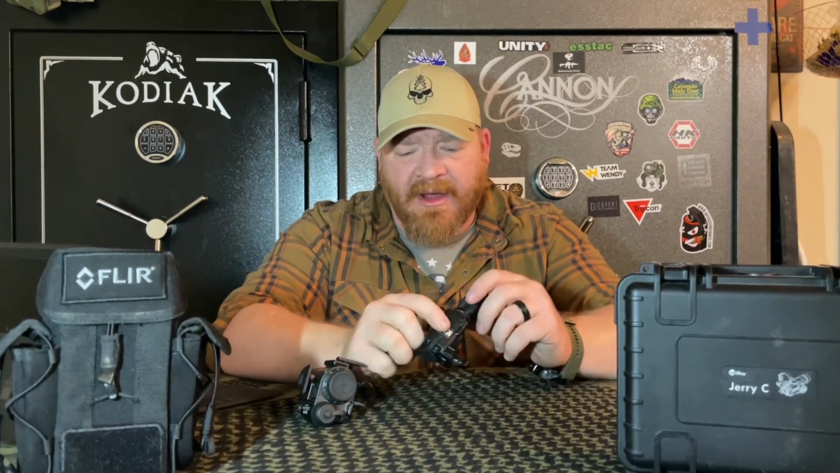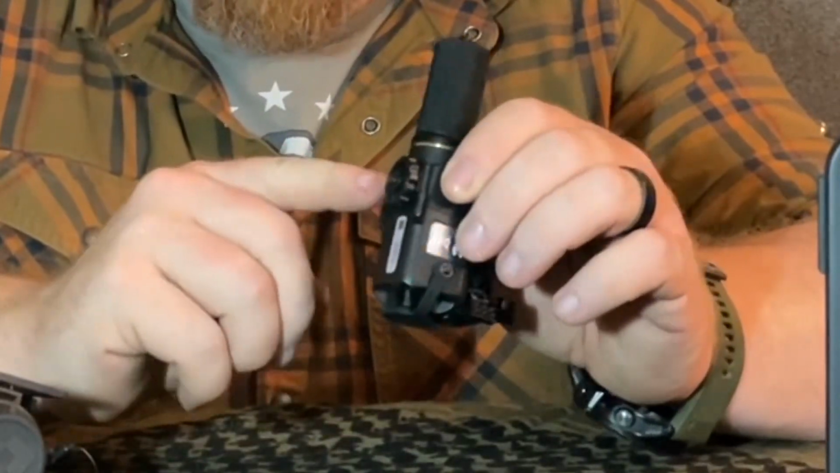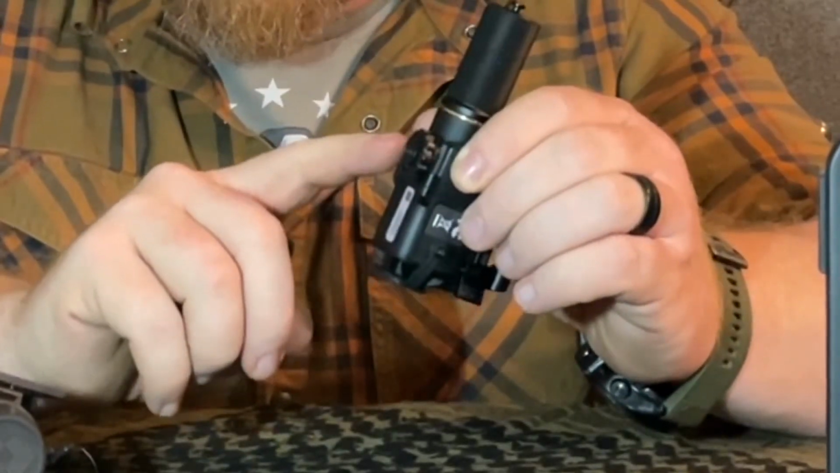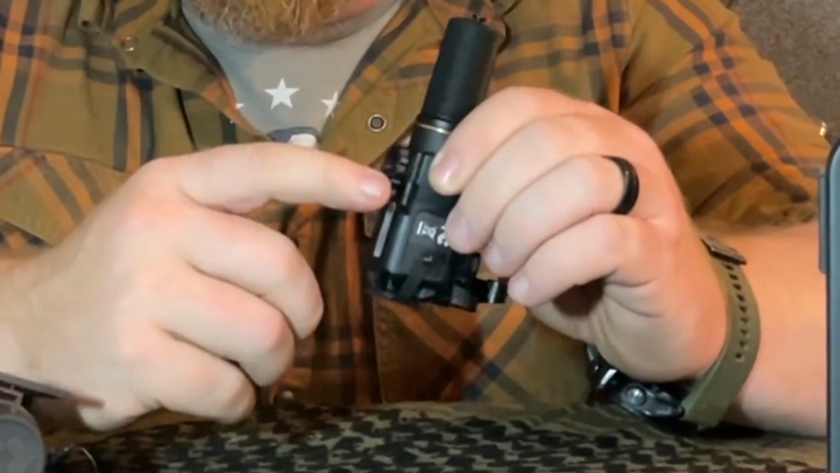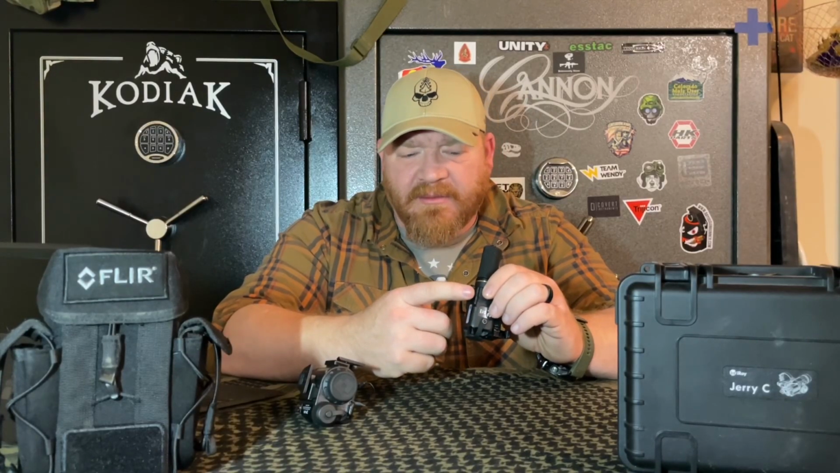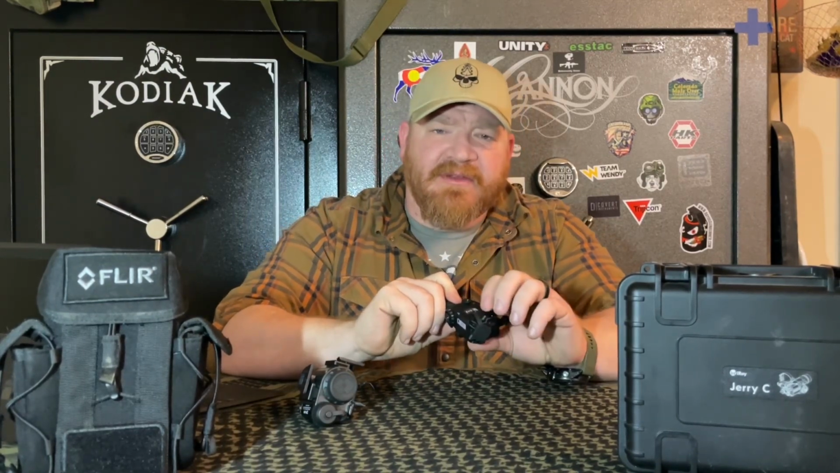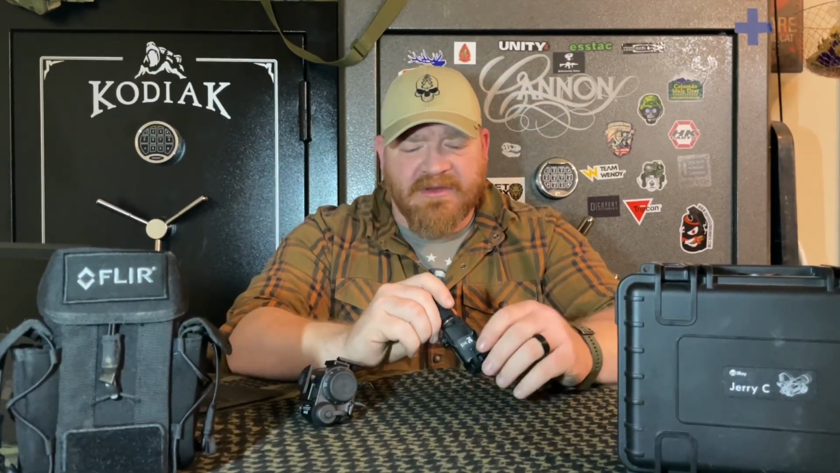Another negative aspect to the Jerry C is going to be your on-off activation is with this little spinning wheel down below on the bottom side of it. Very easy to activate. It's very crisp, very audible click once you rotate it from off to your on position, and then from there it's very easy to spin the wheel to get your brightness, your illumination to where you would want it to be at. But that's also a negative side of things, is that it is very smooth moving. There's very little resistance to it, and if you're not careful, you'll max out the brightness right off the bat, which isn't always a bad thing.